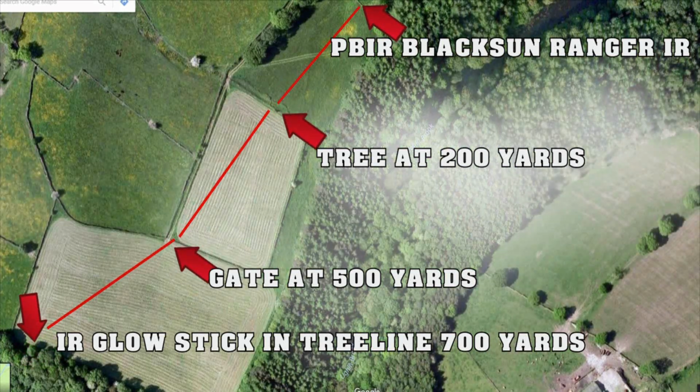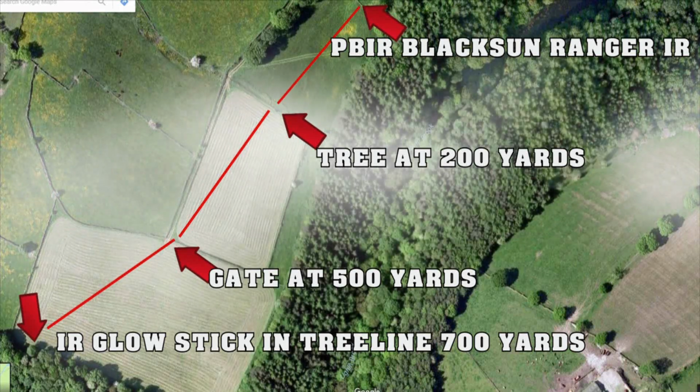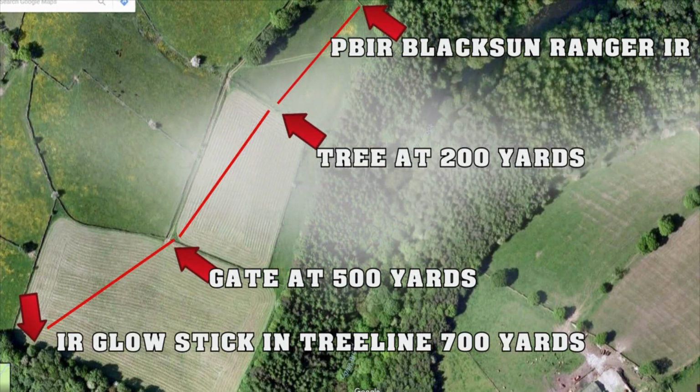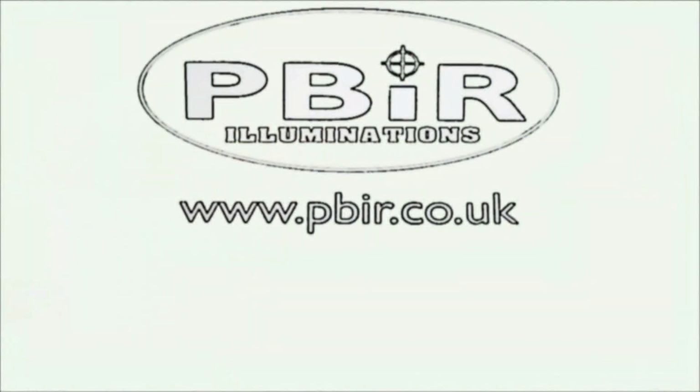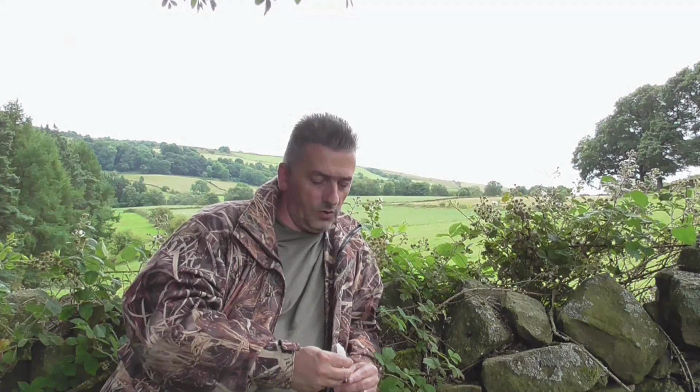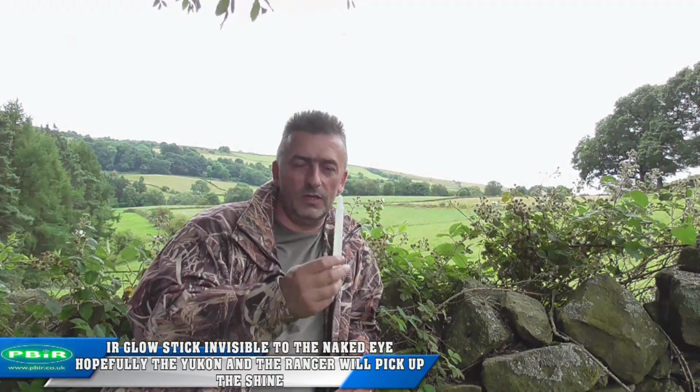My Photon at the bigger distances is showing the trees ideally. I mean, anybody can shine a tree at a great distance with an IR torch. And there you go, you can see the tree, but how sharp a picture and how bright would eye shine be at that distance? So this is where I'm hoping this comes in.